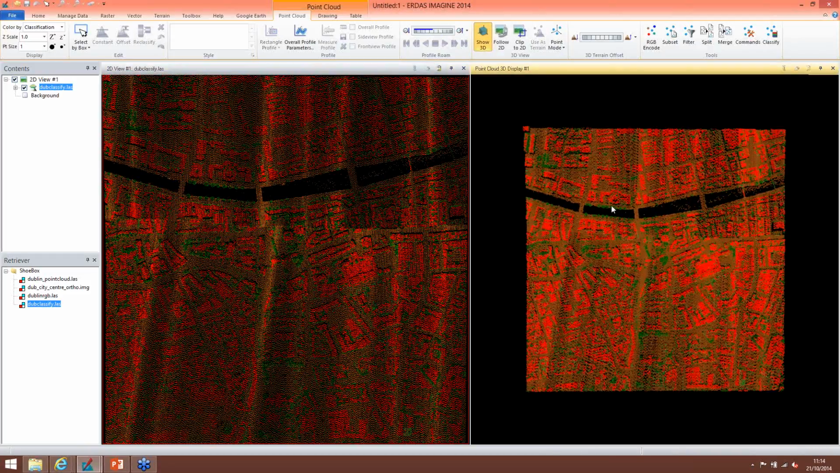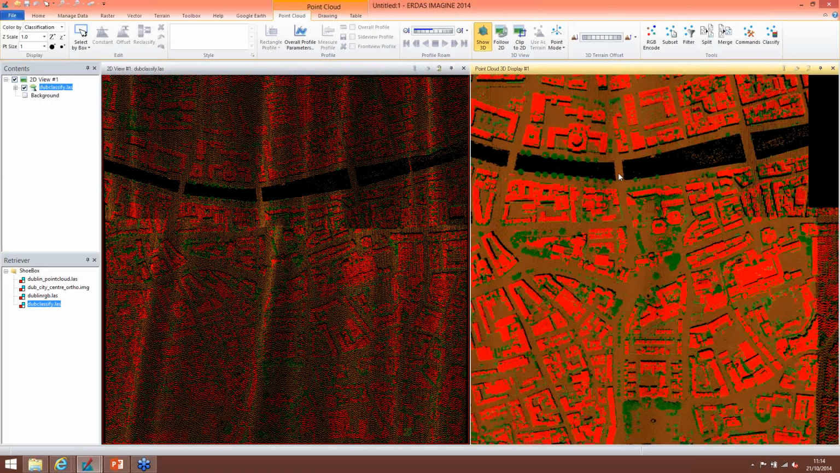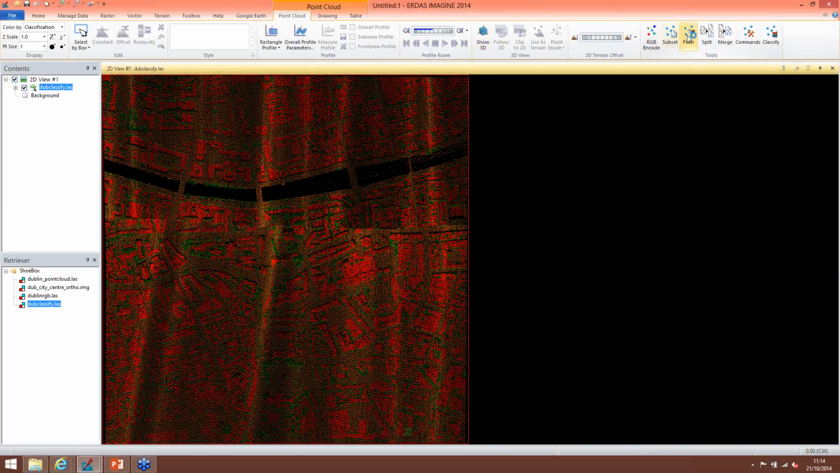You can see here down by the quays, the vegetation standing out from the ground, the buildings. You get a few remnants of where you need to go back and do another iteration for your classification as you get to know your data, the heights, the areas of the buildings. From here I'm going to filter out the ground and the vegetation so we're left with only the buildings.